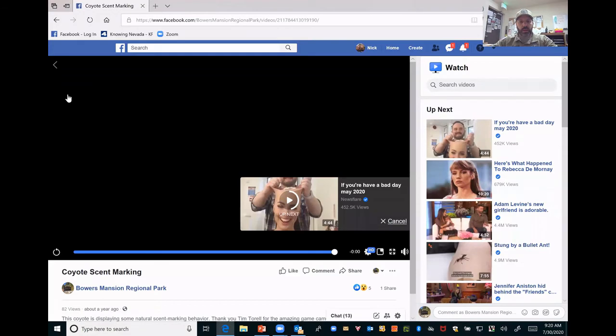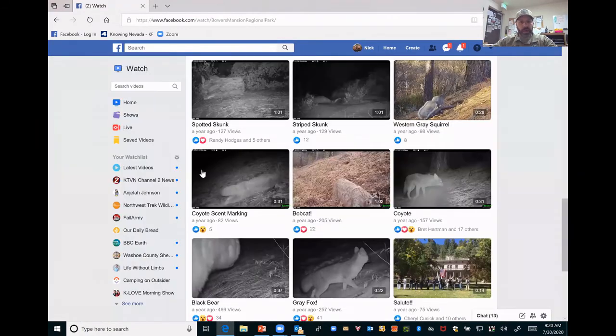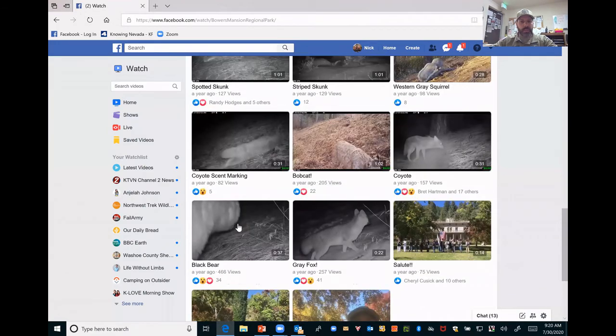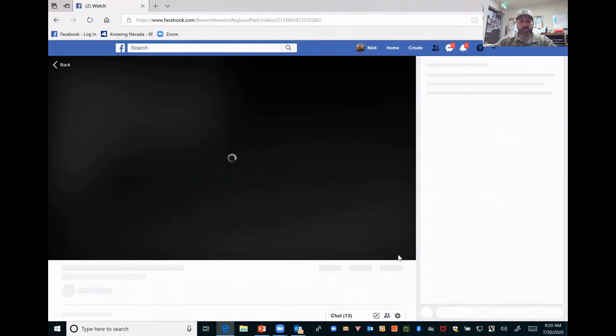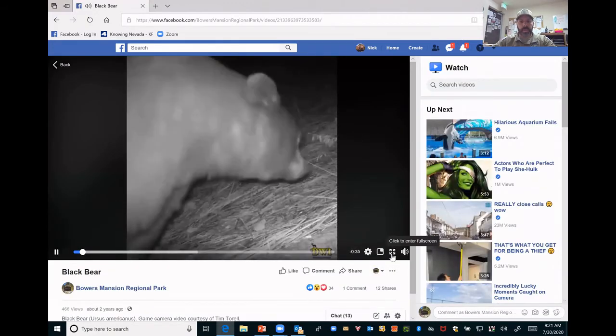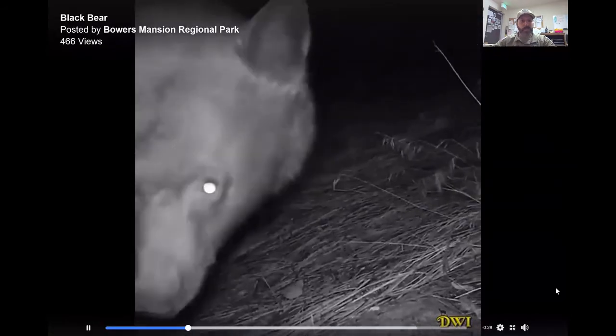Okay, let's cancel that. And then we have some bears as well. So this is a black bear. He's a big one.